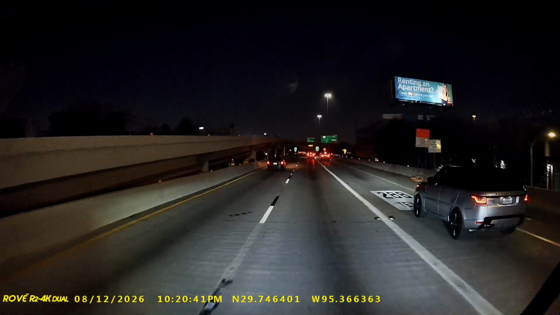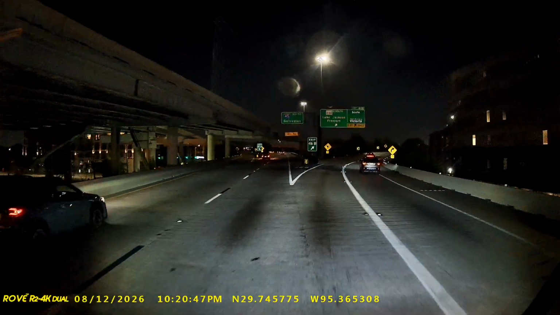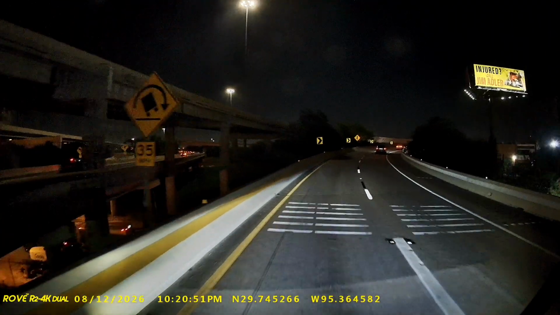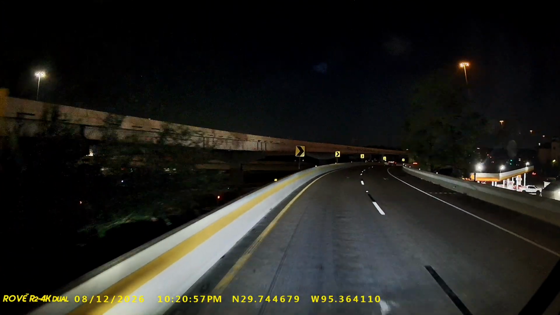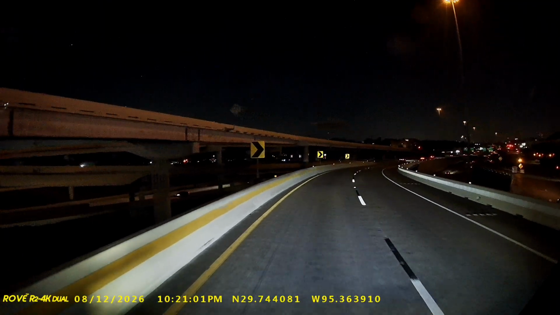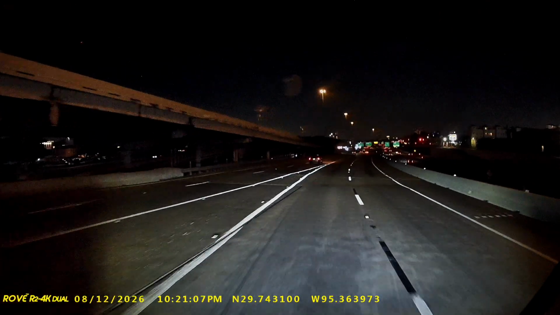Rolling in the coach, yeah, we taking this slow. H-Town skyline starting to glow. 40-foot slab on the I-45. Keeping it trill on the midnight drive.